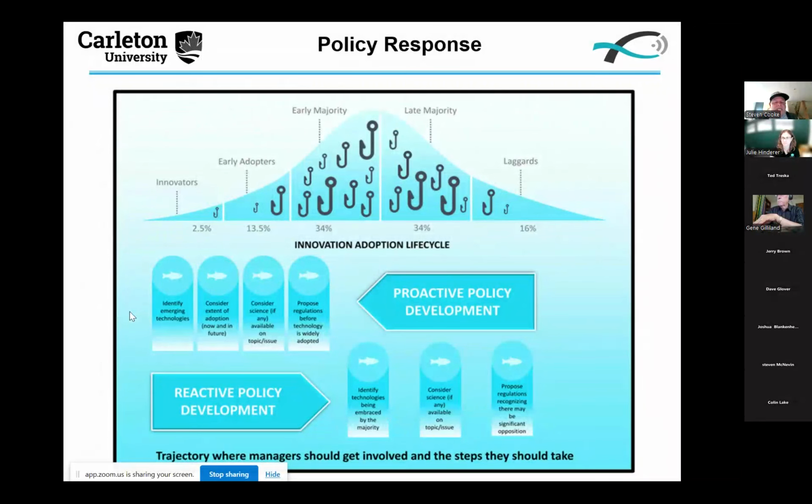I want to just end with, we've got one more slide after this, just remind you that whenever we talk about technology, let's start at the top there. There's innovators. So those are the folks that come up with this stuff. You've got the early adopters, which is probably where we were 3 or 4 years ago. Then you've got the early majority. We're probably somewhere between the early adopters and the early majority.